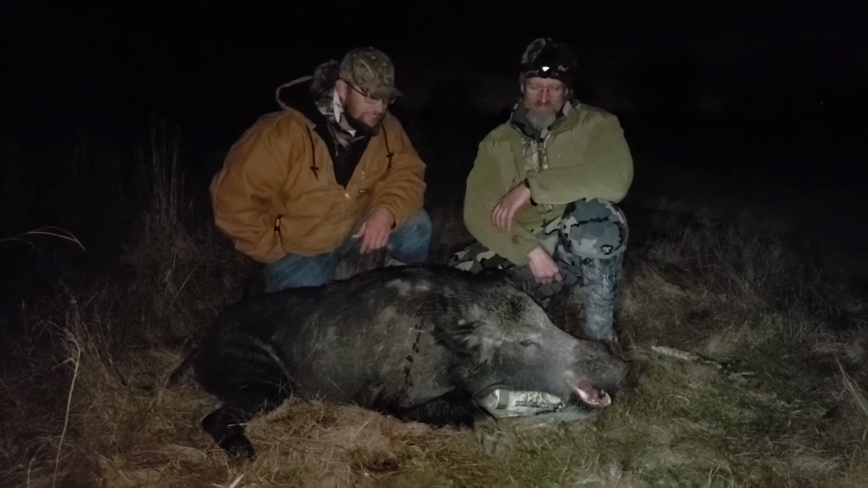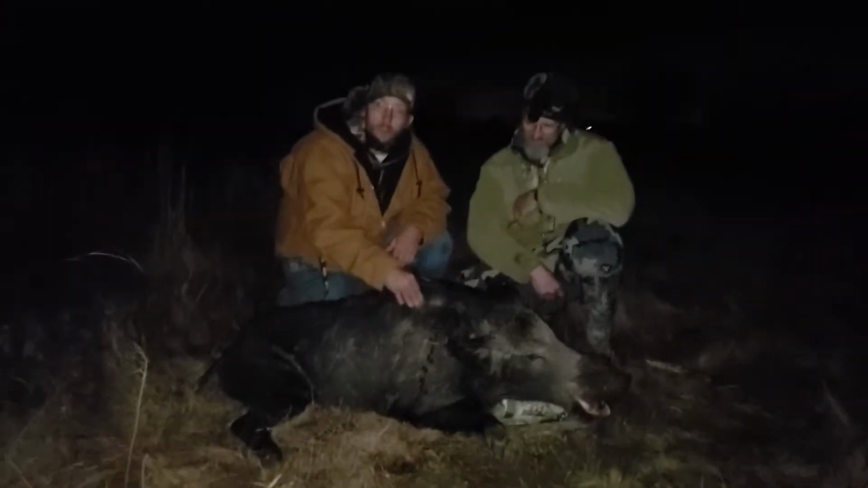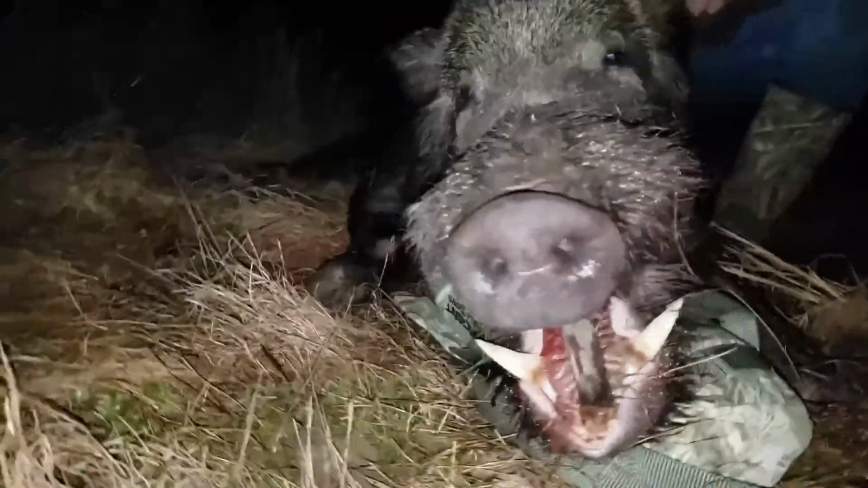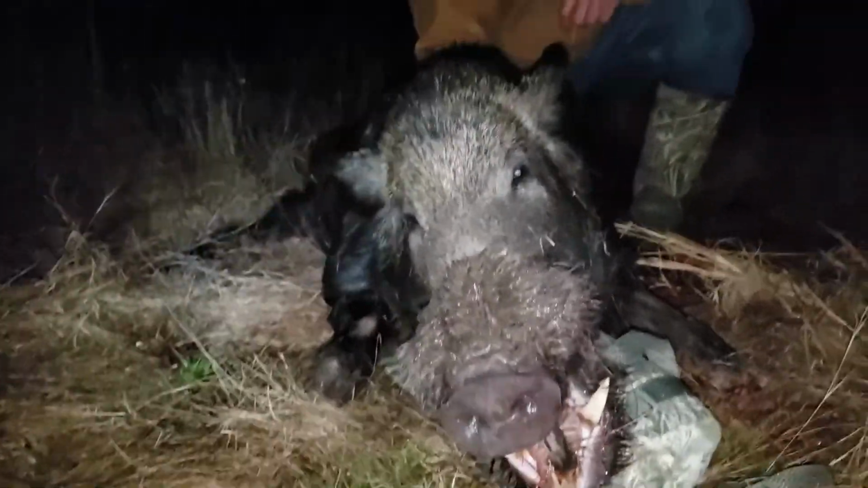But this is a nice pig with nice cutters on it. This thing's got battle scars on top of battle scars. Just real quick, we'll come and look at the cutters on this puppy. Look at that. That's a nice pig. So that head's going to come out, and we're going to get it mounted. That's going to be very nice. It's cool. It's going to get shipped to Alaska.